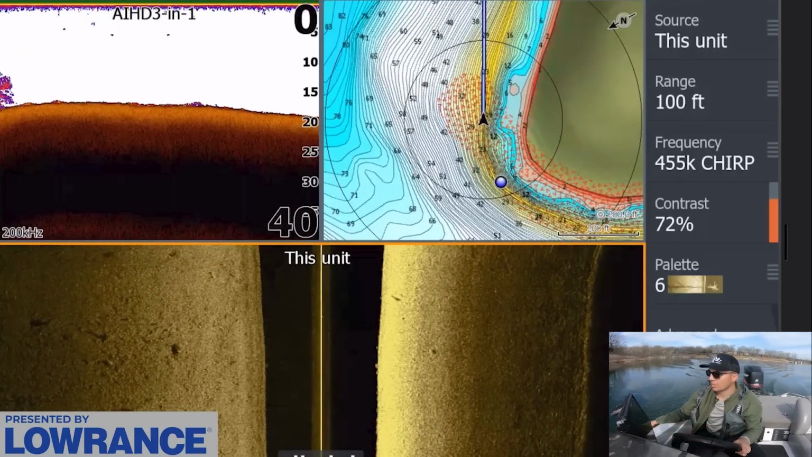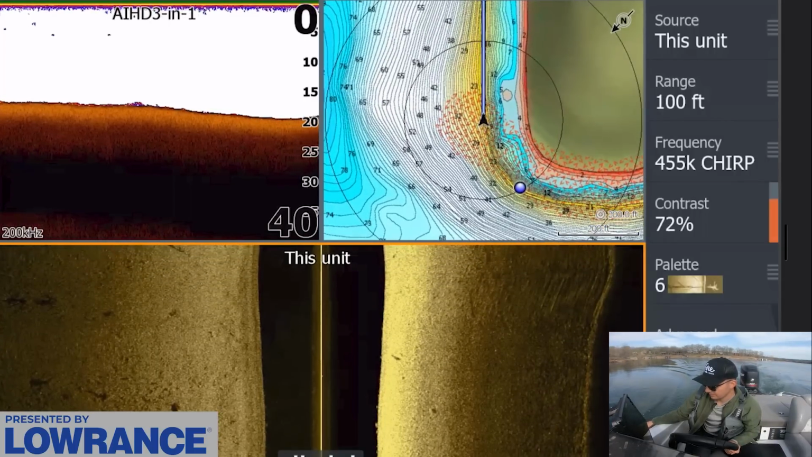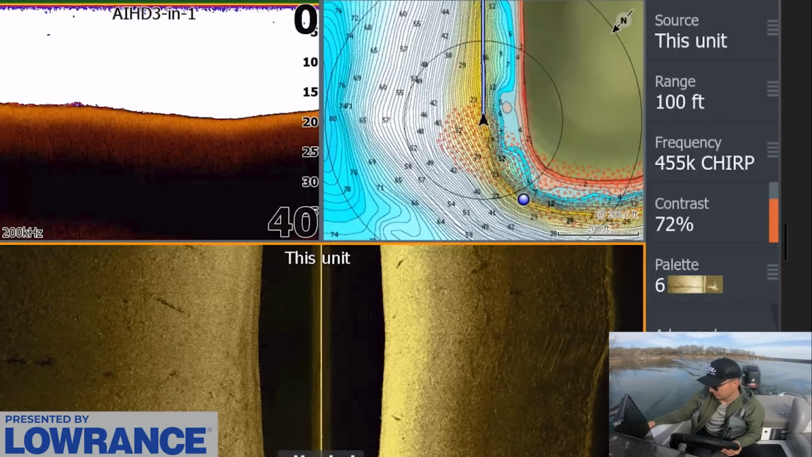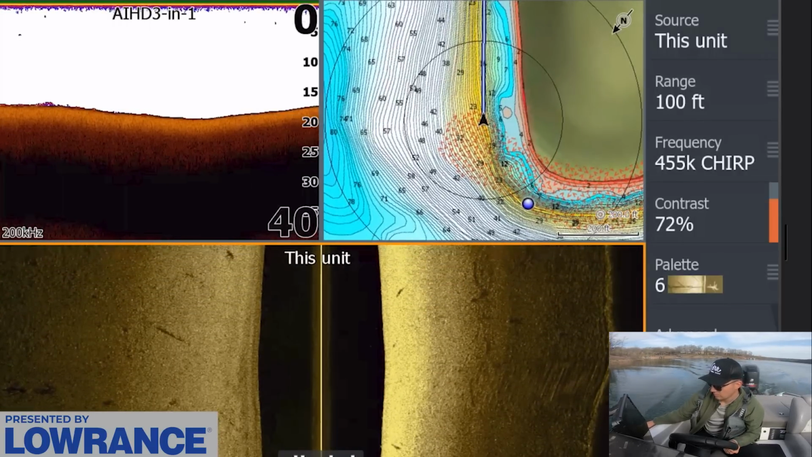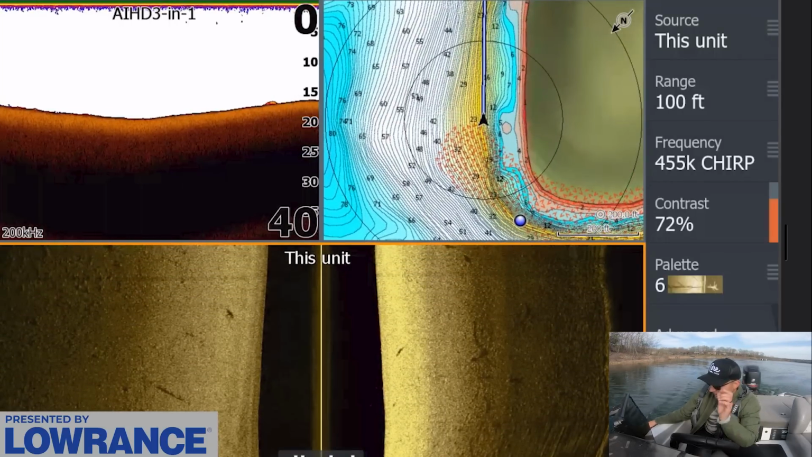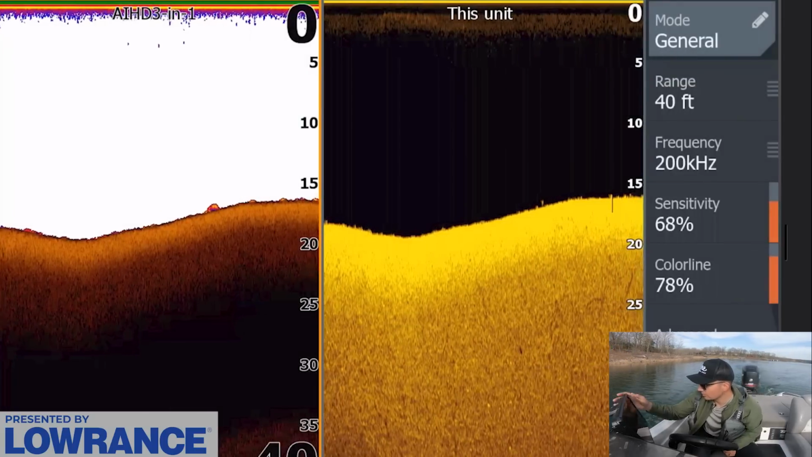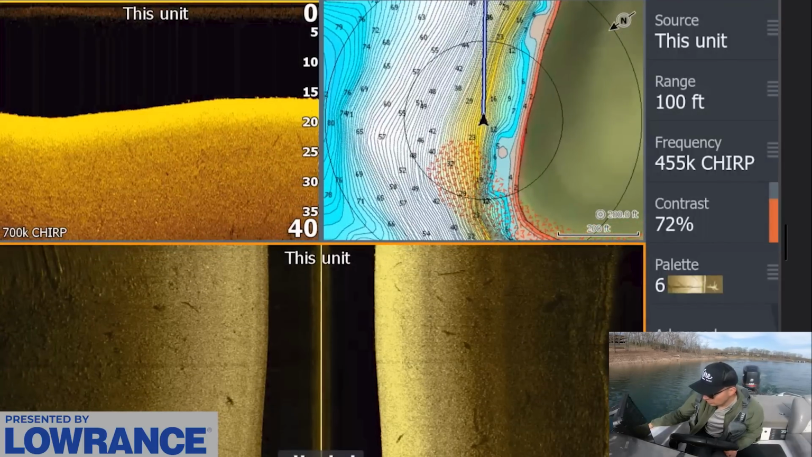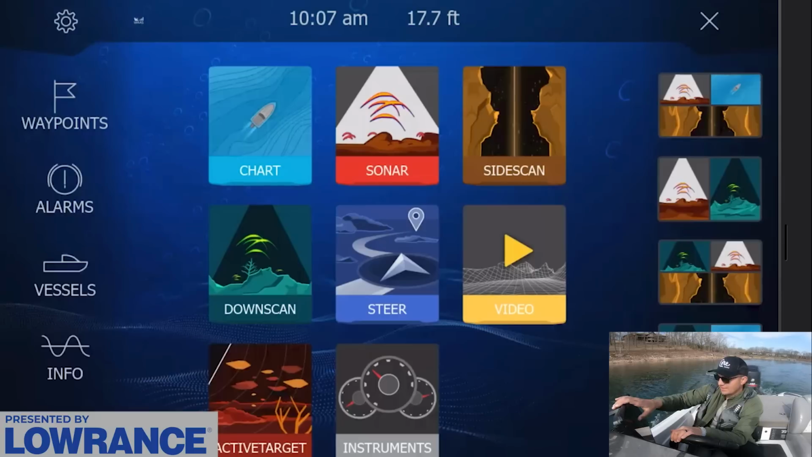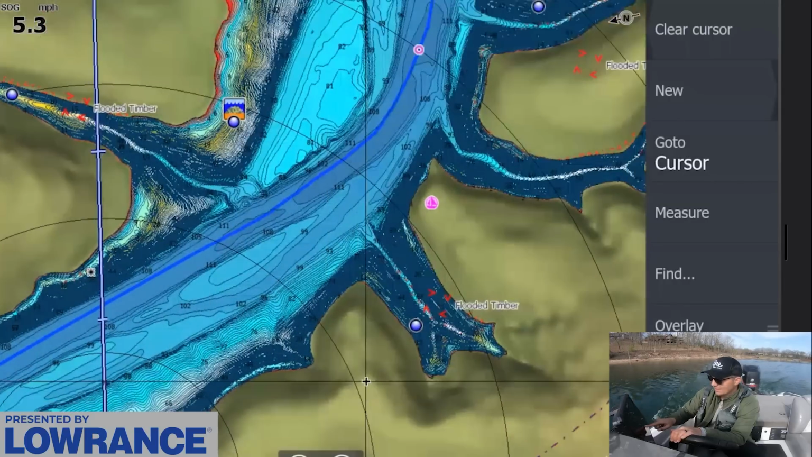And if not, we at least have one spot to check out to start, which is a really good starting point. Let's see here. So I'm not seeing anything in particular that's that good. There's maybe a fish right there off this point, but it's really hard to tell. I saw a fish or two. I don't think that's enough, guys, for me to want to stop and fish there. If it fit the pattern, I might come back and start fishing it again.